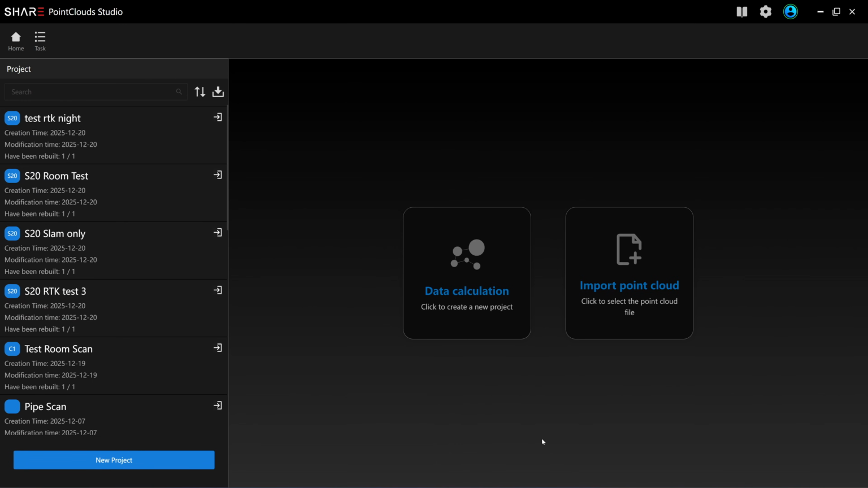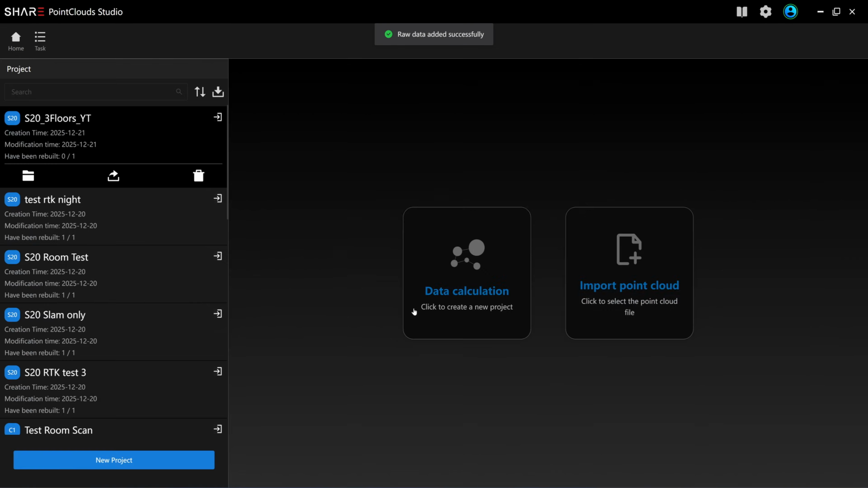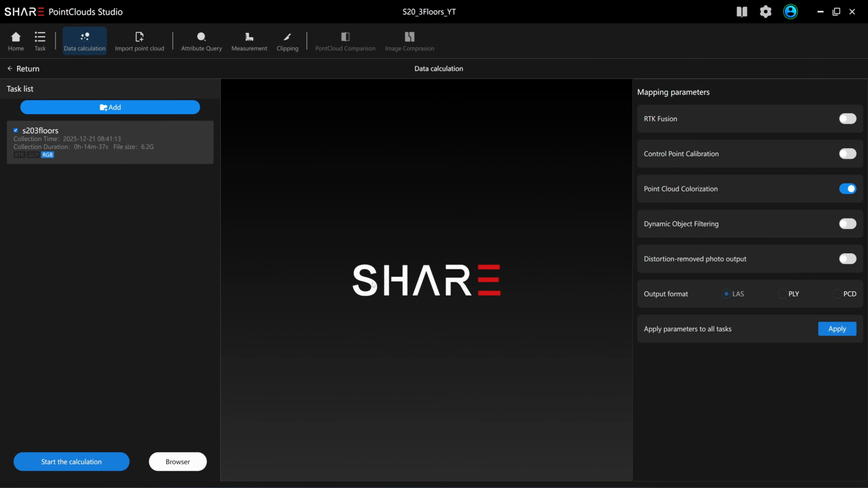Okay, here in the SHARE Point Cloud Studio, I'm going to process the S20 point cloud. Click on the folder. It's going to detect the folder. And now you have options. RTK Fusion is off. I will scan the indoor control point calibration. I'm going to demonstrate that in the next scan. Dynamic object filtering will remove the moving objects. Distortion removal photo output will generate flat photos that you can use for making 3D Gaussian splatting. So I'm not going to turn this on yet. Next, I'm going to click on start the calculation.